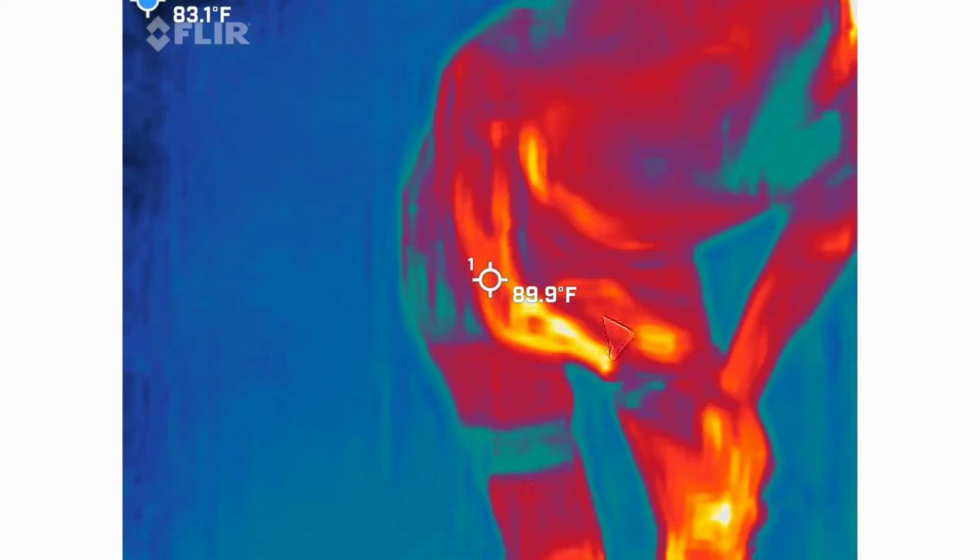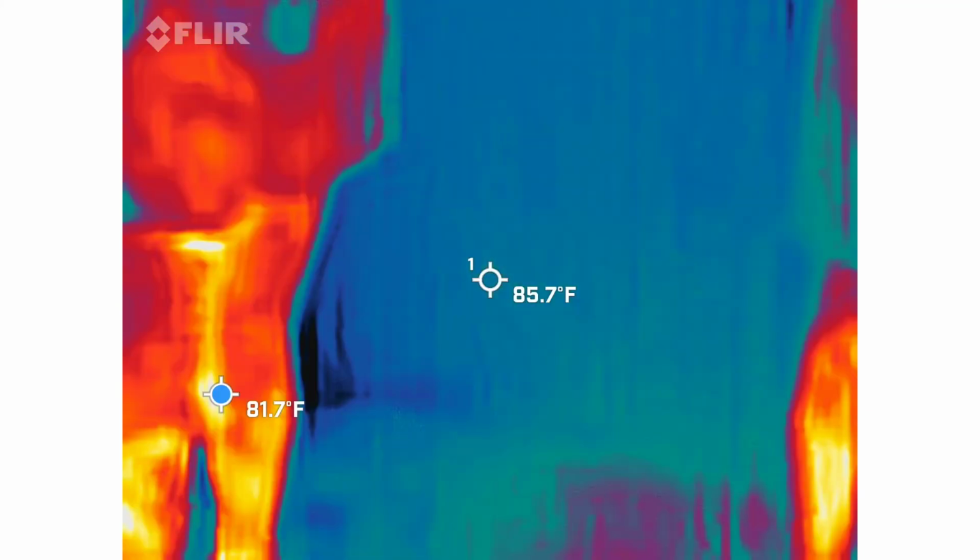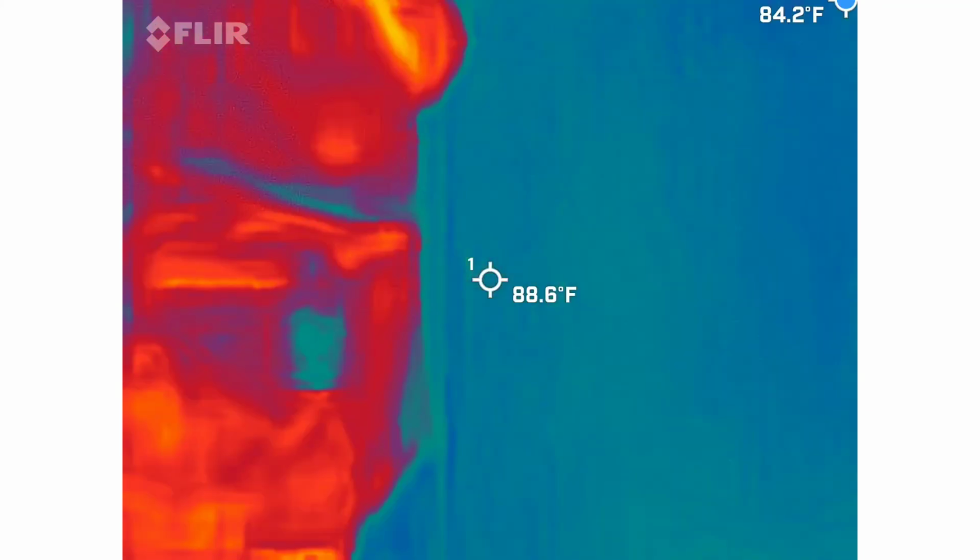We'll watch it for a few minutes as I'm kind of going through the history here. So I've seen that device go all the way up to 15 in this location. Again, not supposed to have anything here on that kind of rock.